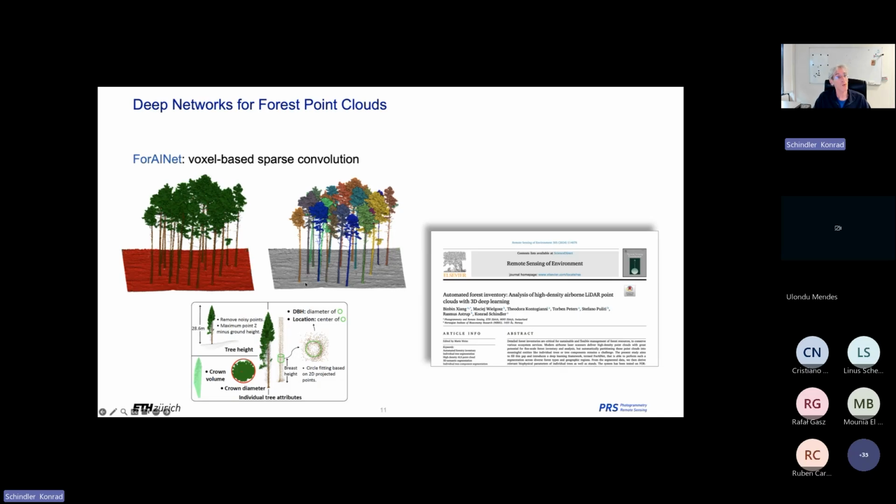We worked on doing a similar thing, adapting essentially the sparse convolution version, this voxel-based continuous sparse convolution, to the realm of point clouds, and making feature extractors that can understand forest point clouds and segment them, in this case into individual trees, from which you can then get some forestry attributes like the DBH and so on.